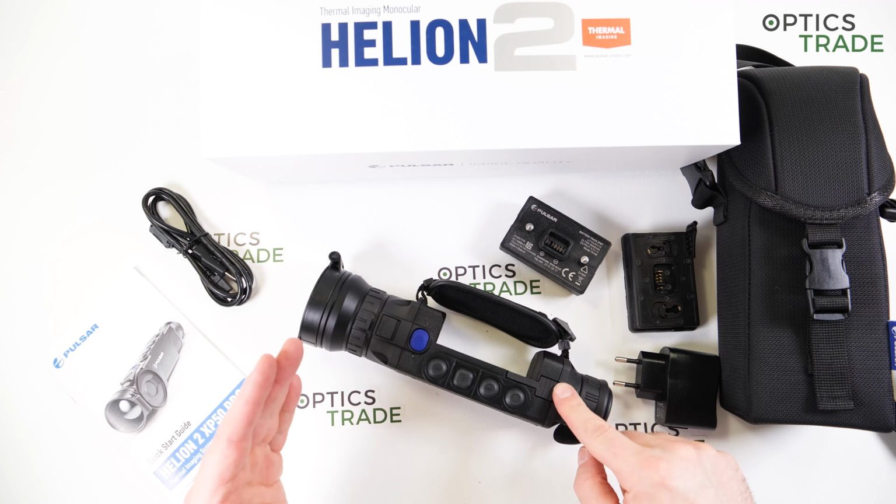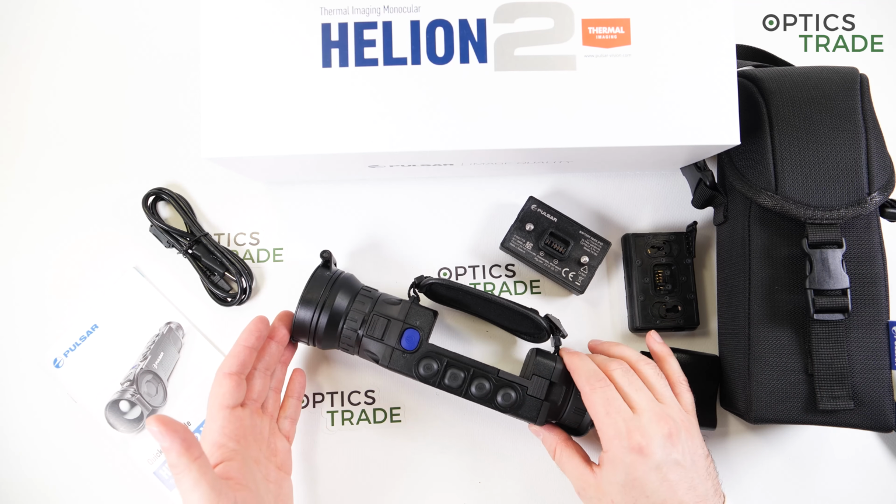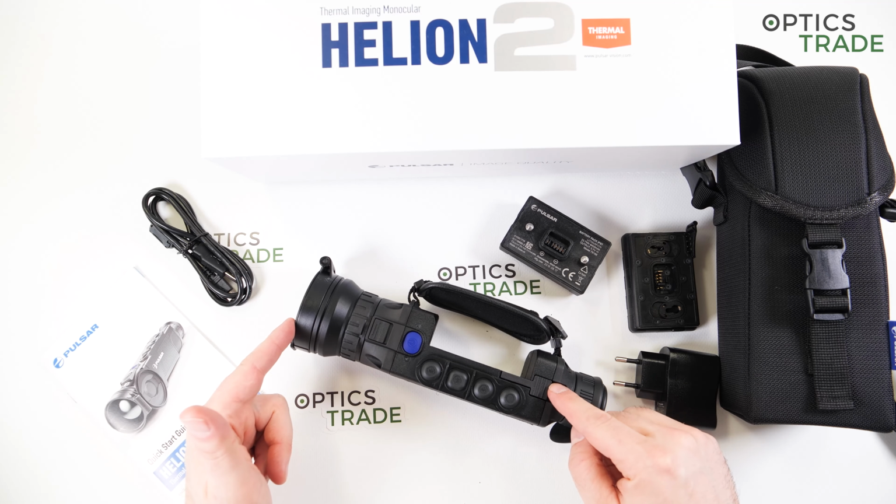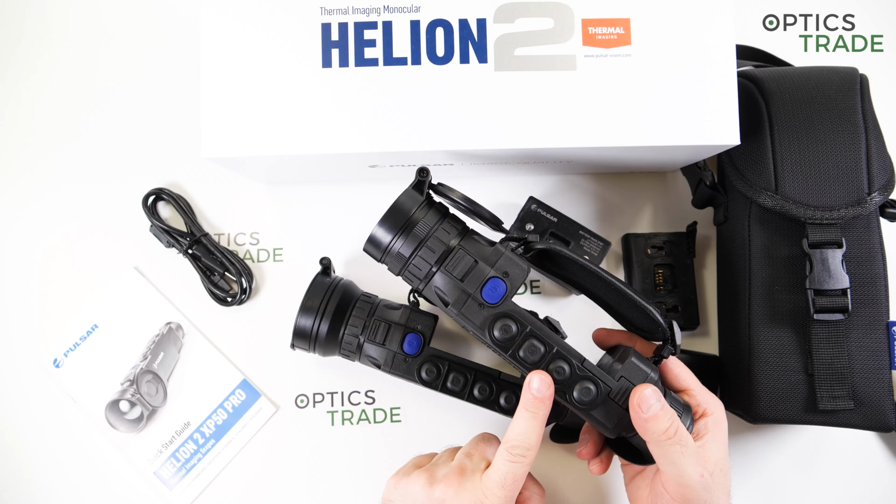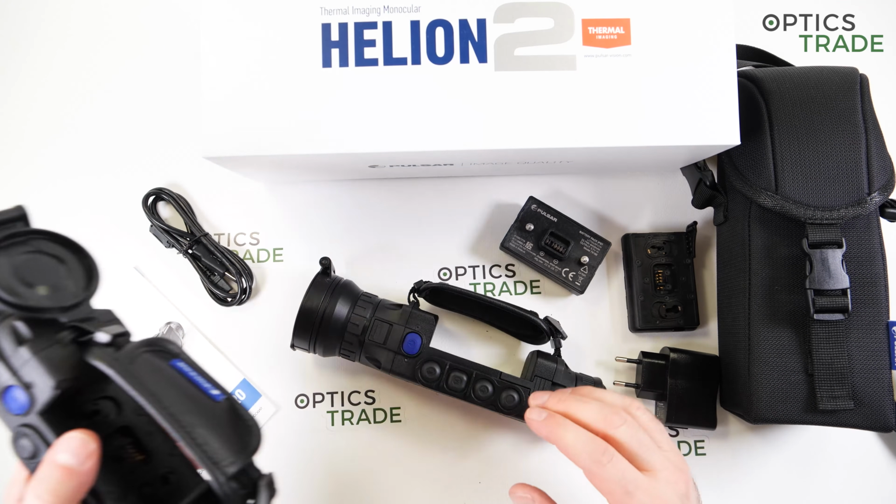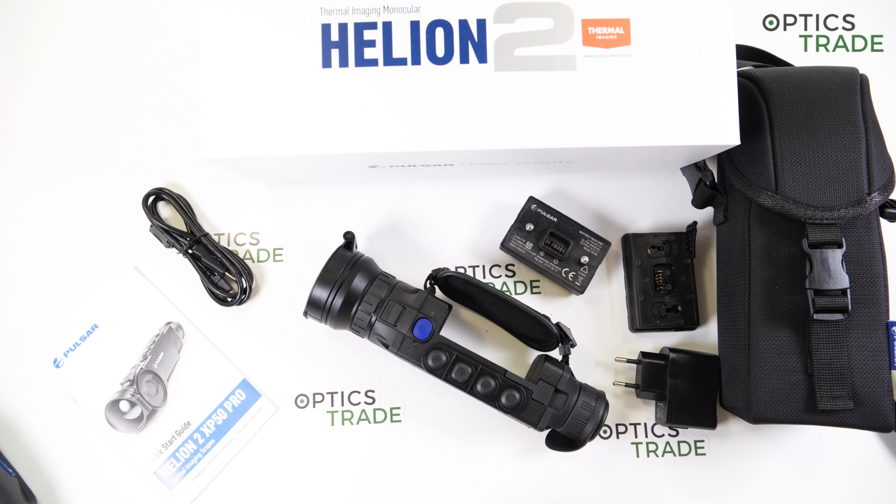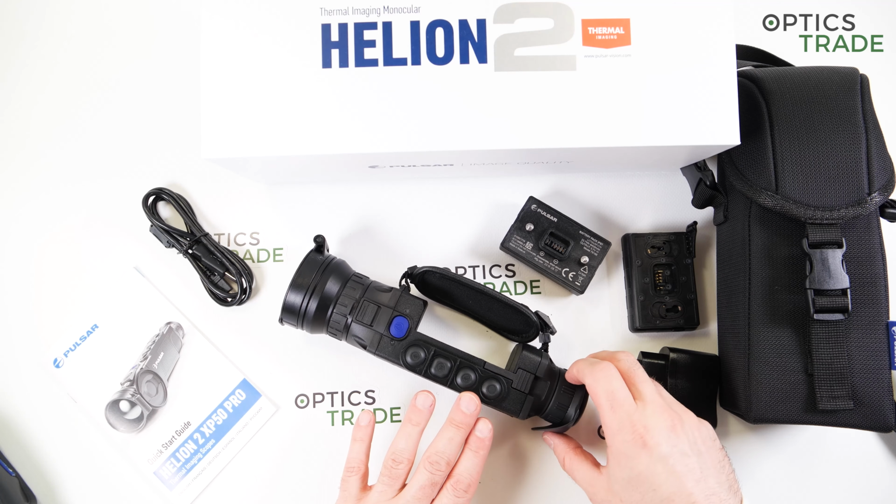Honestly speaking, when you look at the quality of the image, the build quality, the servicing in Europe, made in Europe, I believe that this device even has a really great price point. Because they just lowered the price of the normal XP50 Helion 2, and they put the Pro at the same price level as the non-Pro model was before. And this is astonishing, because everybody else in this industry raises their prices each year. With Pulsar, every new, better device gets either the same or a lower price.